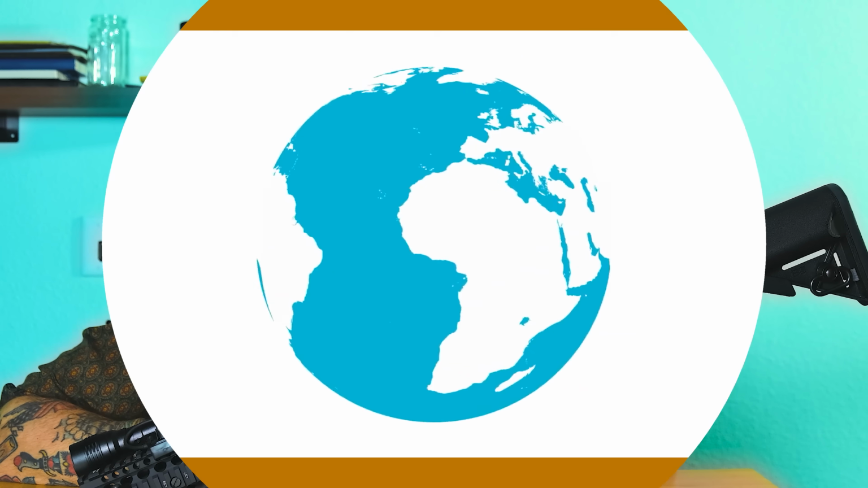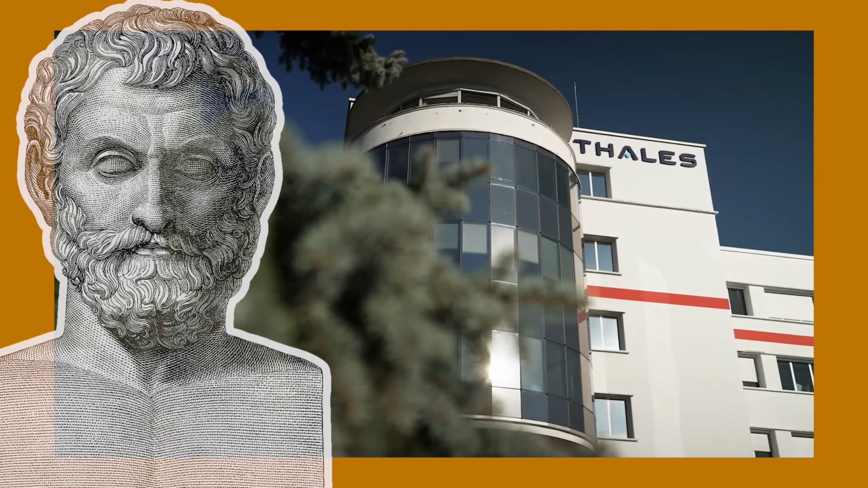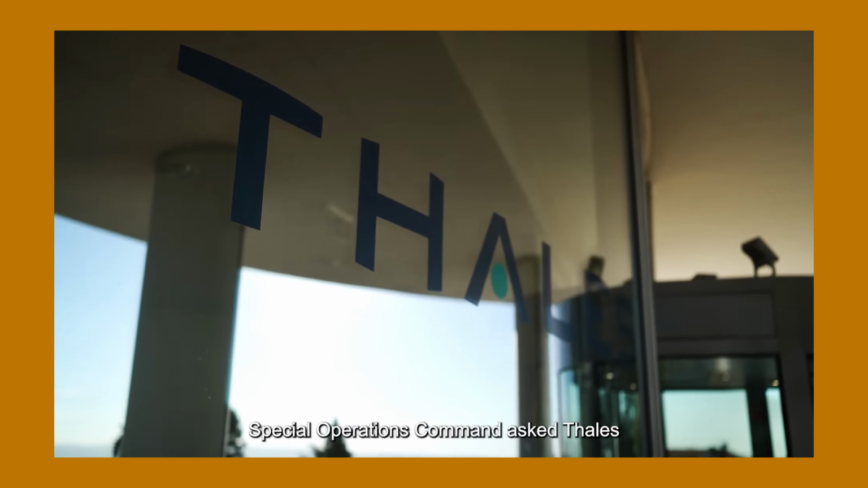These days, you'll find third-generation thermals in American vehicles. These not only allow for even more resolution, but are better at fusing the image with other sensors like night vision. One of the biggest developers of these kinds of sights you would find is the French company Thales, named after the ancient Greek philosopher of the same name. For some reason, the company name is pronounced Thales, but the human's name is pronounced Thales.